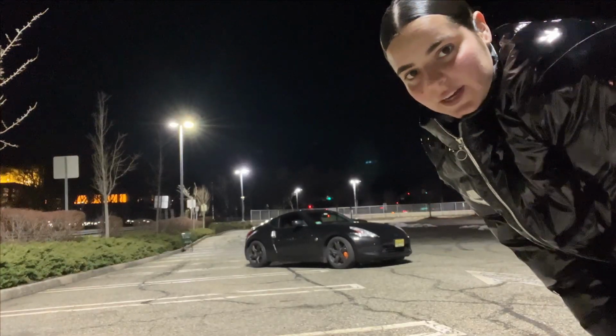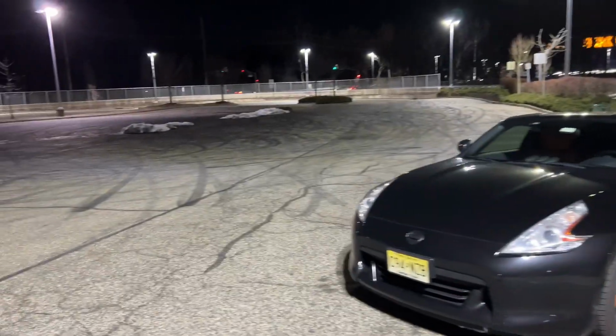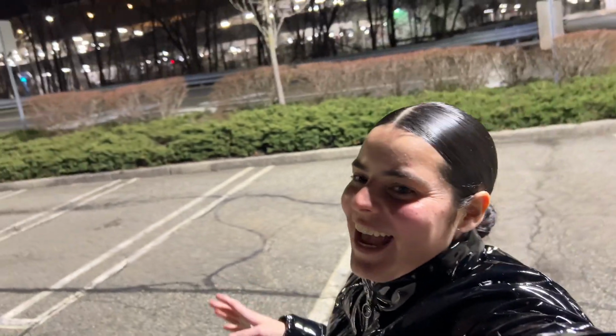That should look fire. We be doing hella burnouts right here, or donuts. I don't know what they be doing. I'm gonna be one of them one day. One day, not with this car, my own car.